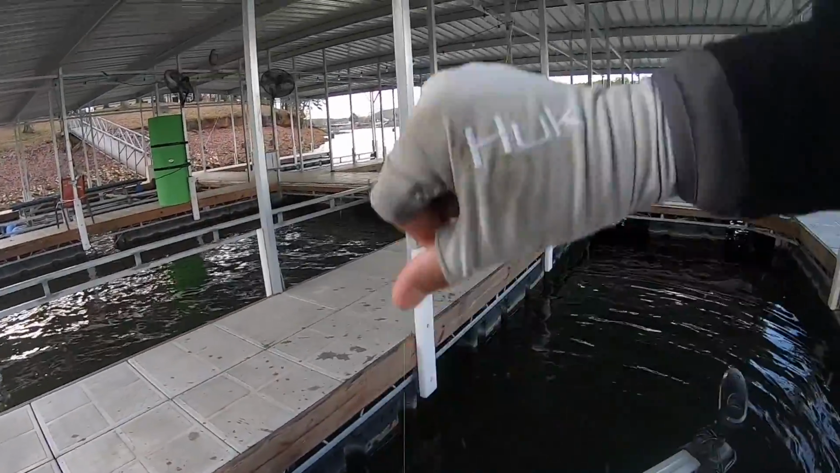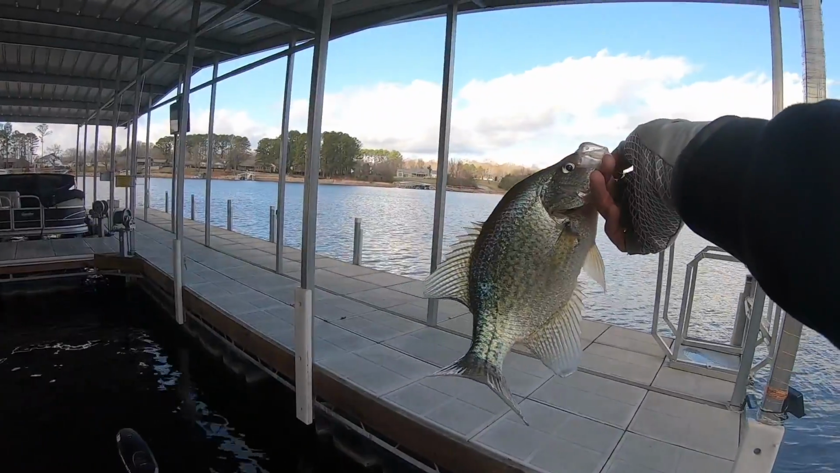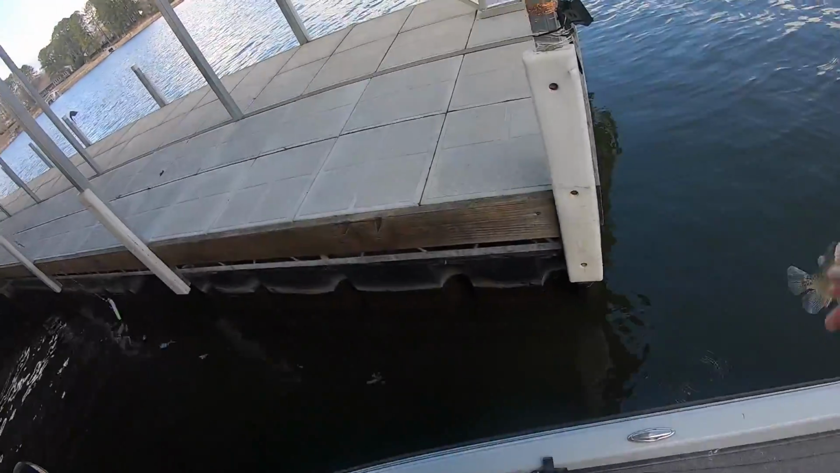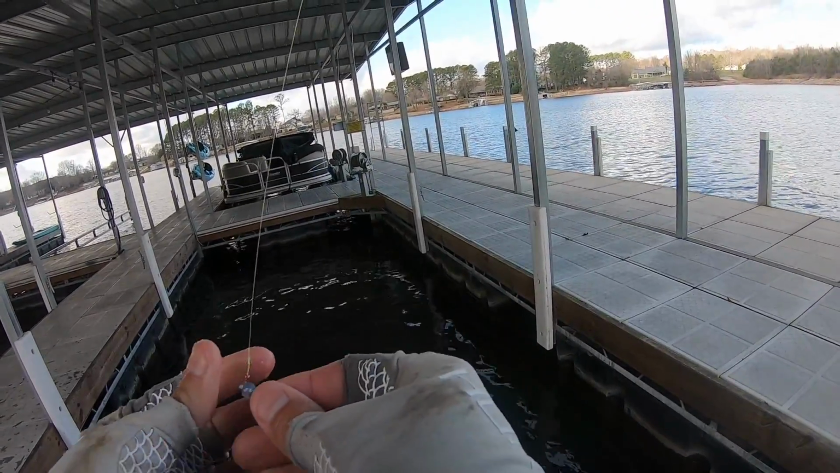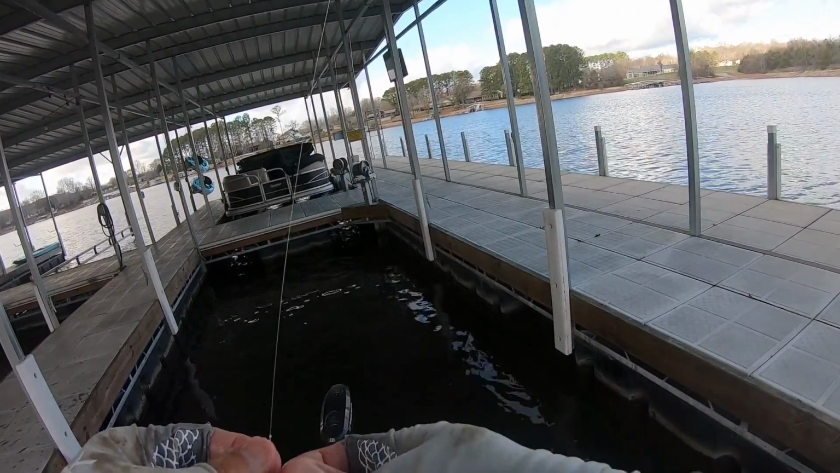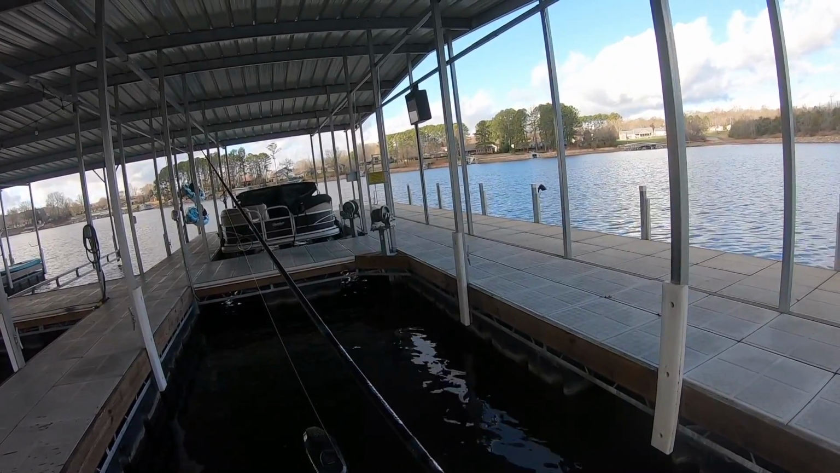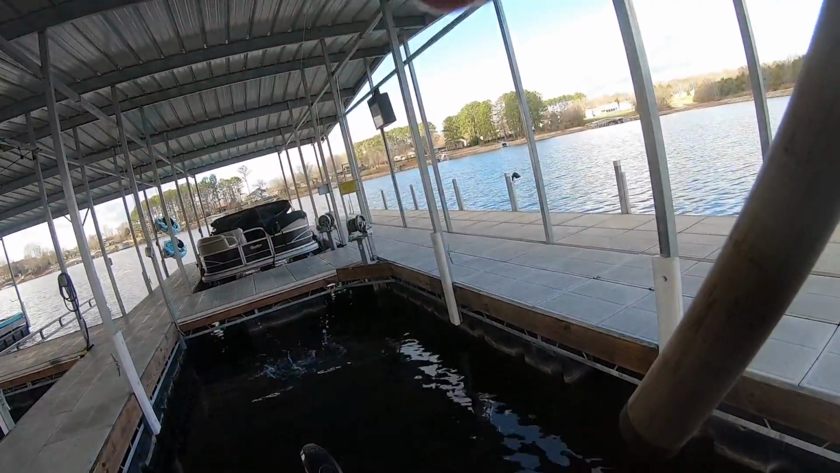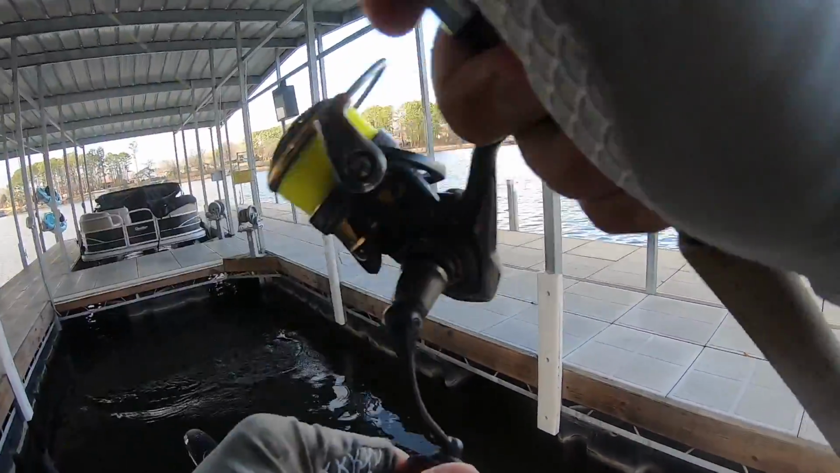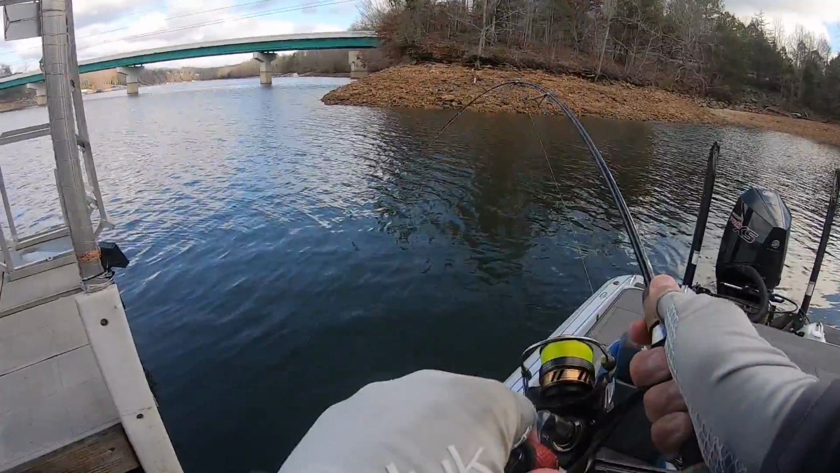Another big one. It has been a heck of a day if I don't catch another one. It's already been a heck of a day. Golly. Another slabberooski. Come here, boy. Good gracious.